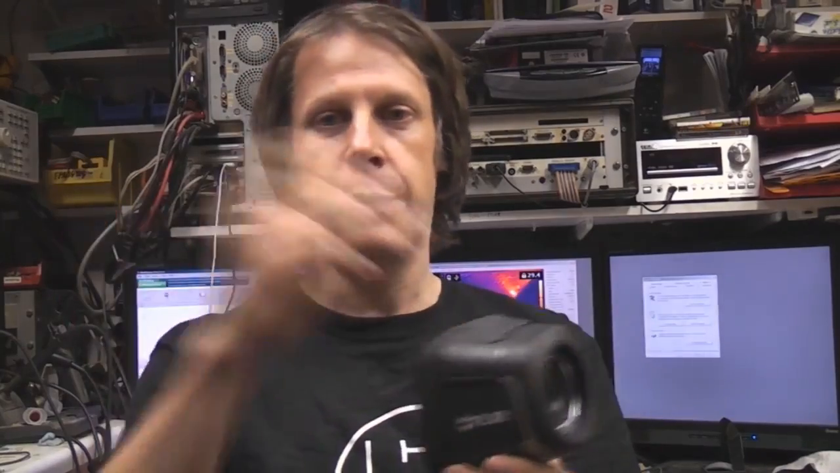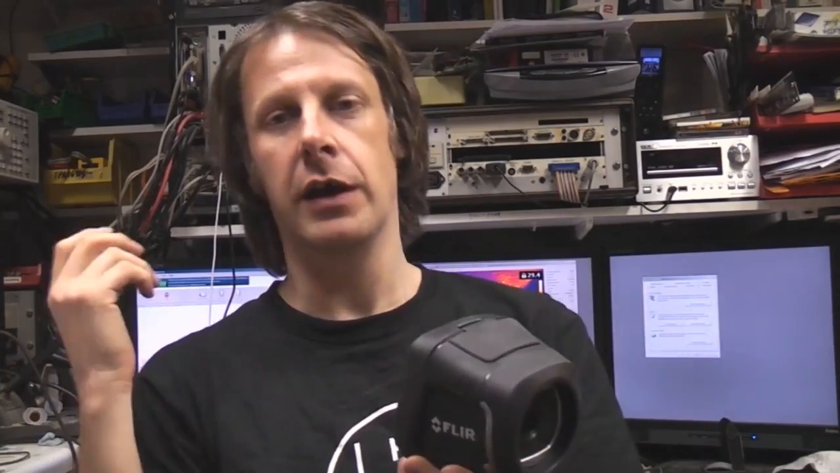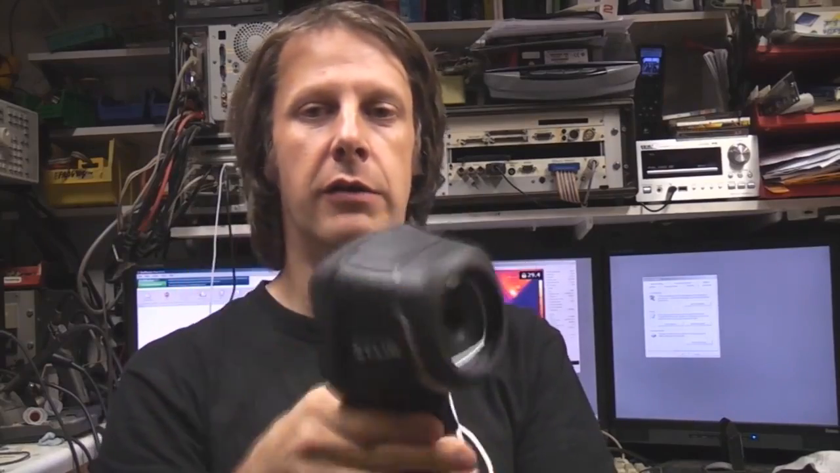I like the fact you can just plug it in, it will pretend to be a camera, so you can run it on your PC, you can shoot video, you can shoot time-lapse. I might have a play around doing a bit of that at some point. Pricing is pretty reasonable. As thermal imaging cameras go, it's pretty cheap, but they haven't skimped on the build quality. That's what I like. It's a cheap end camera, but it still looks and feels like a really nice, decent piece of kit.